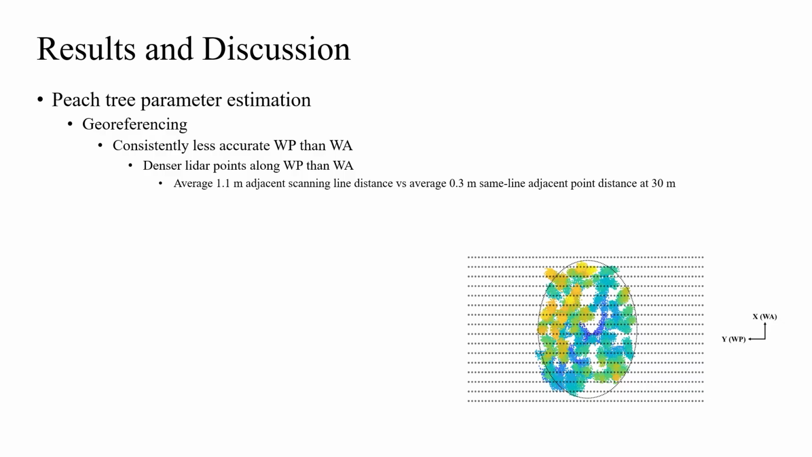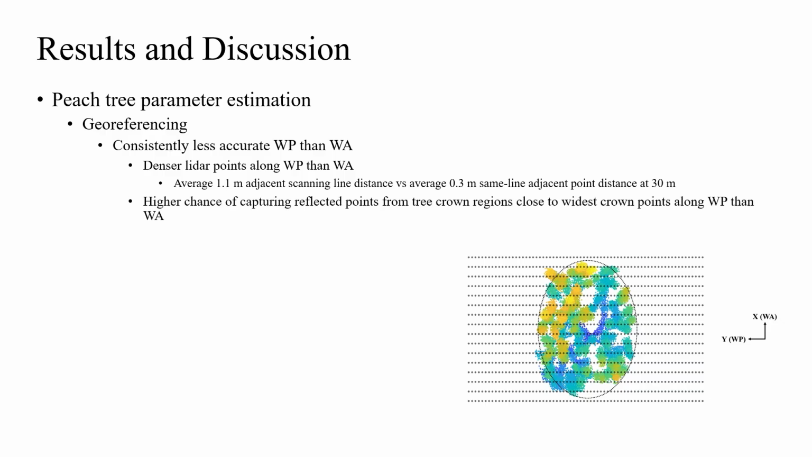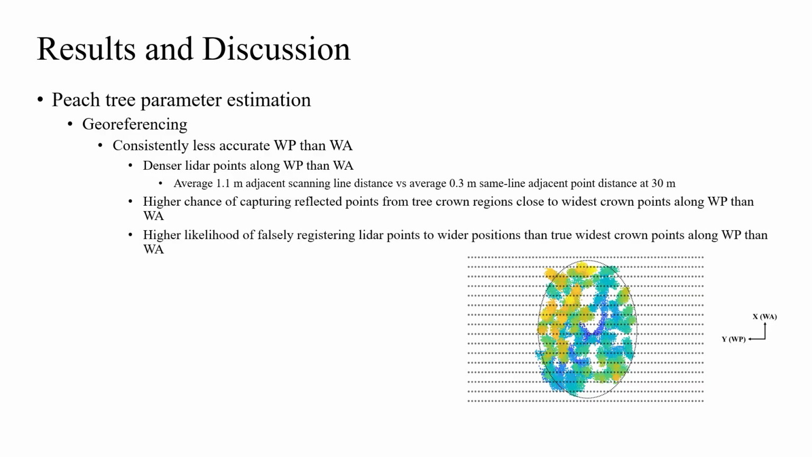This means the LiDAR scanner had a much higher chance of capturing reflected points near the true widest crown boundary along WP than WA. As a result, the likelihood of having LiDAR points being falsely registered to positions wider than the tree's true widest crown points along the WP dimension was significantly higher than the WA dimension.